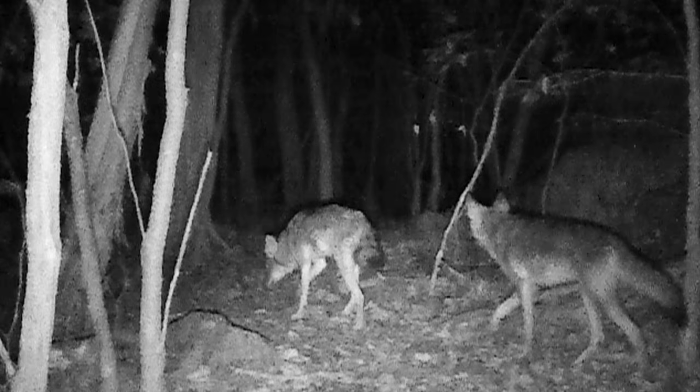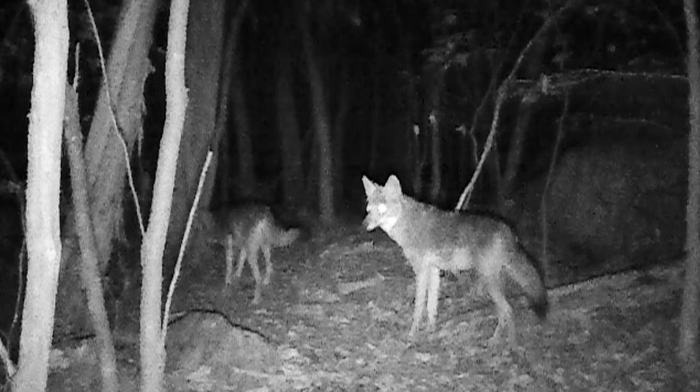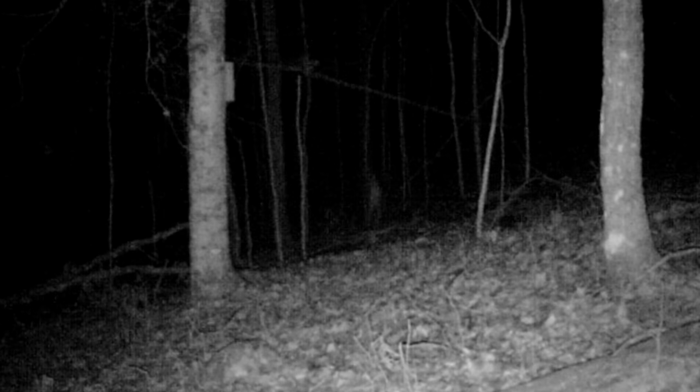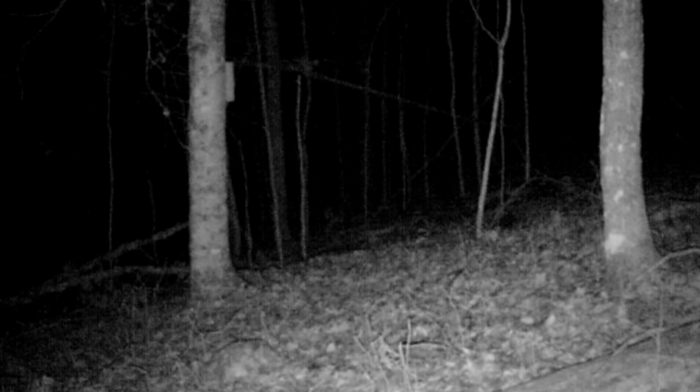Now their biggest enemy is man, but their biggest natural enemy is these coyotes. They're hard on these deer. And they'll come through here just searching, tracking. Not singles. What's really bad is when they're in packs. They'll run these deer hard once they find them. And if they're weak, they'll get them. Here's one running a big buck in the middle of the night.